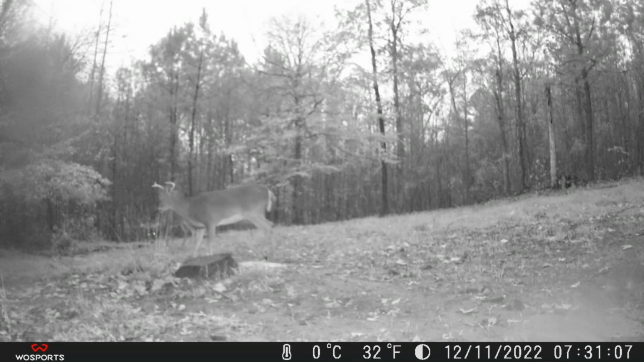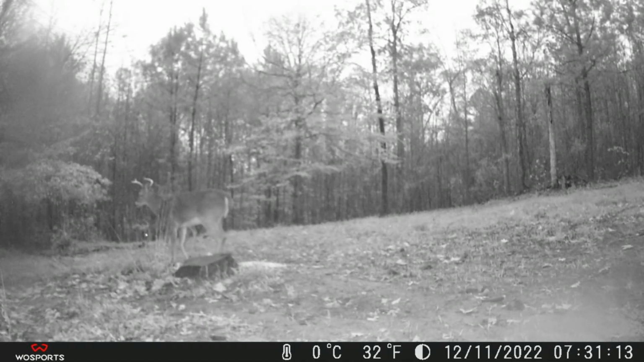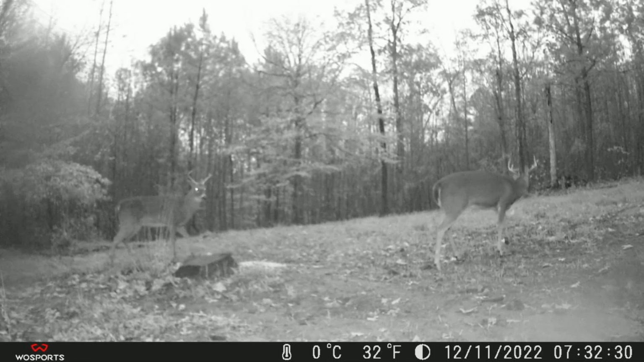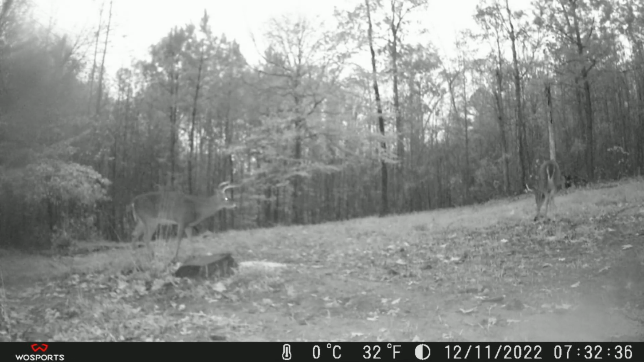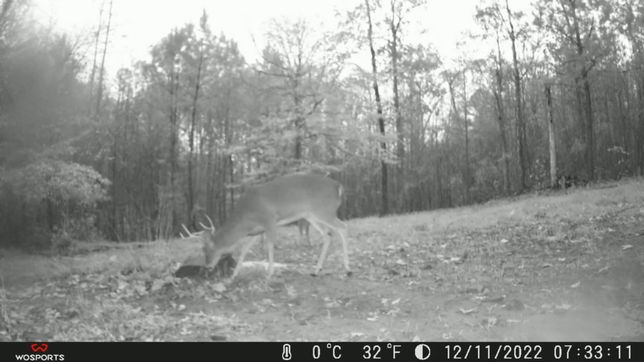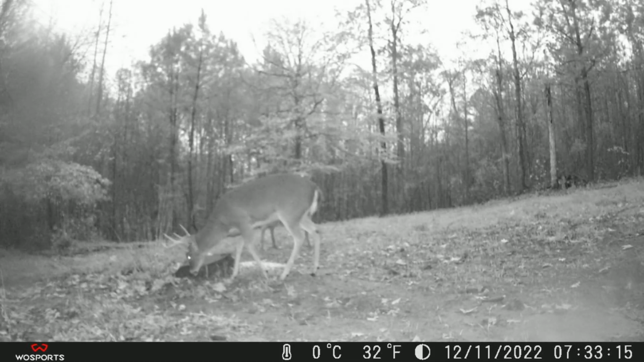And my thought is that I had actually thought maybe it got killed, but now I'm thinking it was probably doing most of its rut activity off the property, and this property is being controlled or managed or dominated by this buck with the smaller antlers. He's definitely controlling this corn pile.